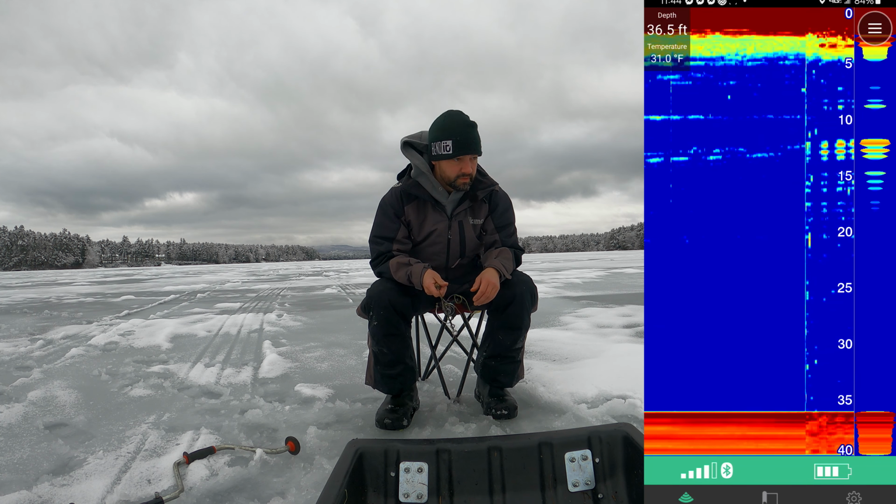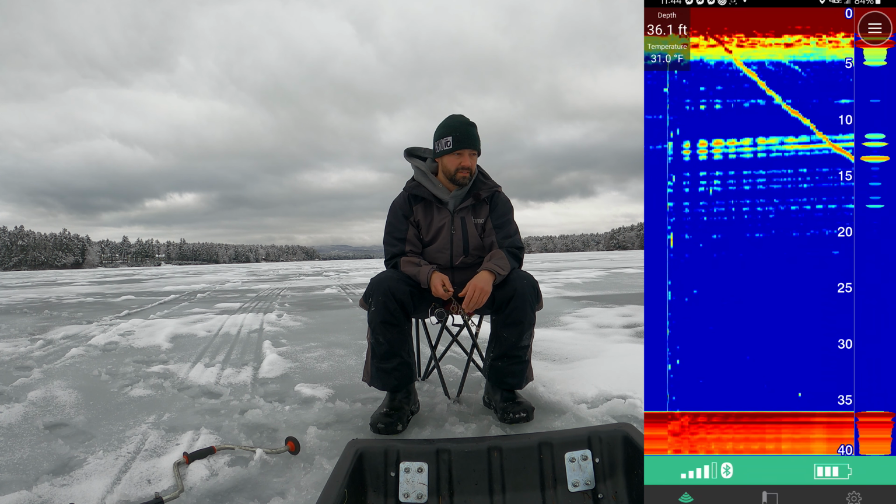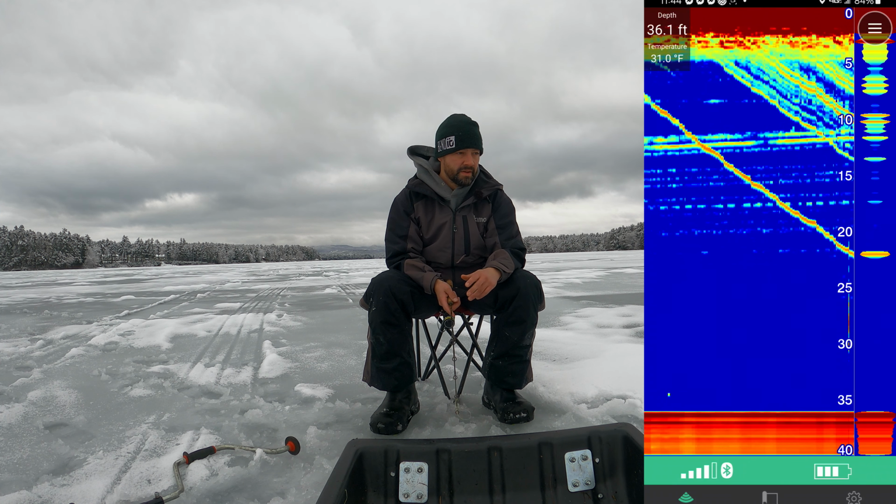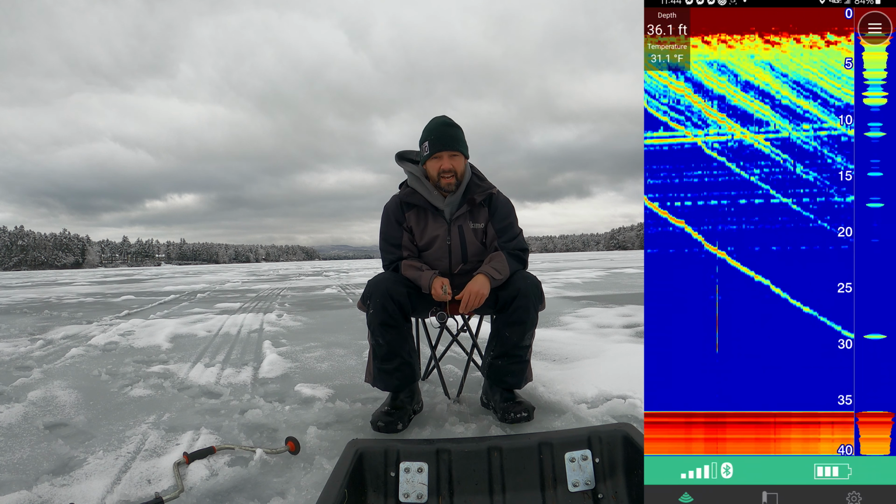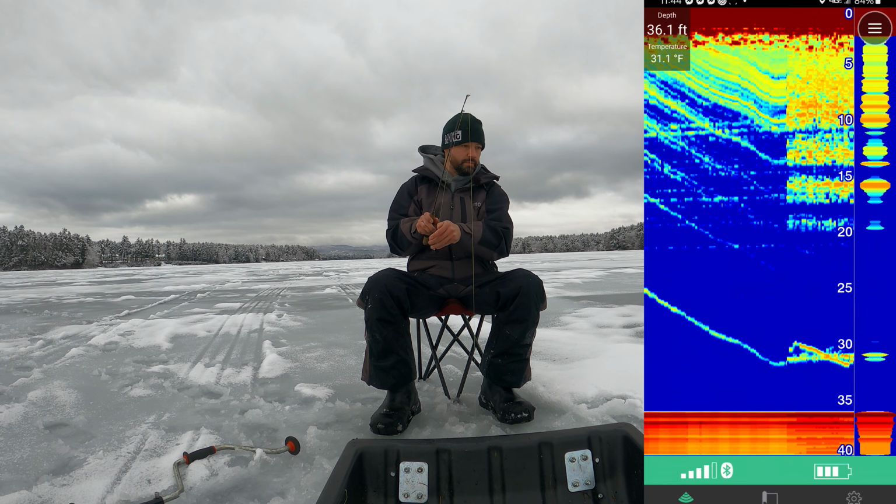Now everybody says you won't catch big lake trout on that. Like I'm not trying to catch a state record lake trout on this. I'm just going out and having fun catching lake trout. Most people get into lake trout fishing because they've never caught one before. And then it's super addicting. Super freaking addicting. Ooh.